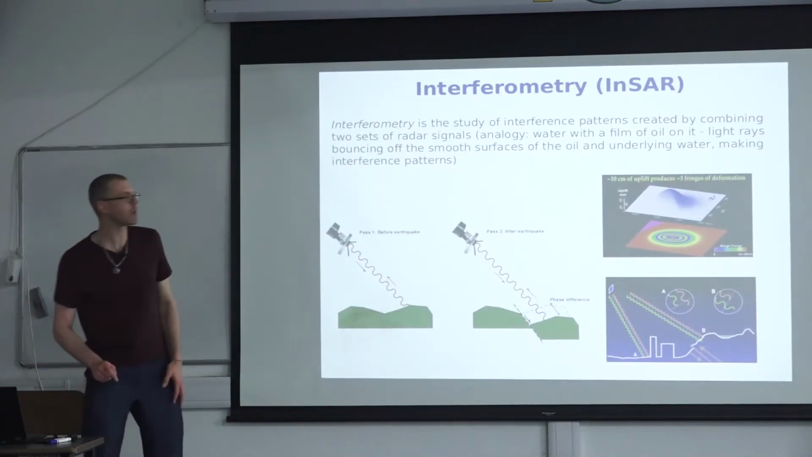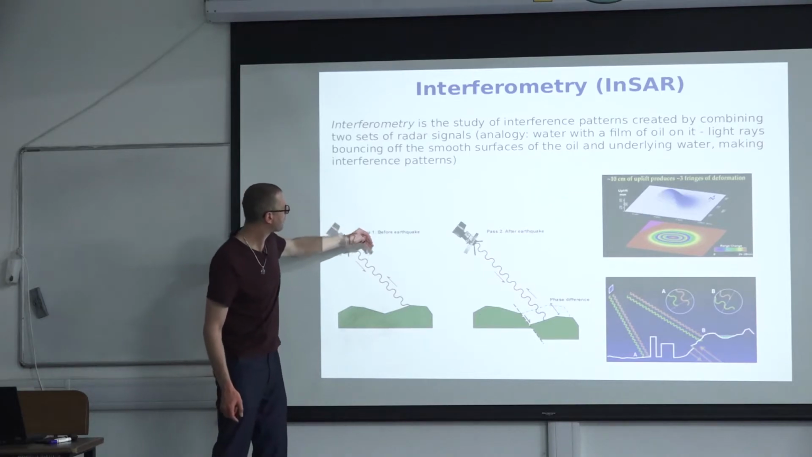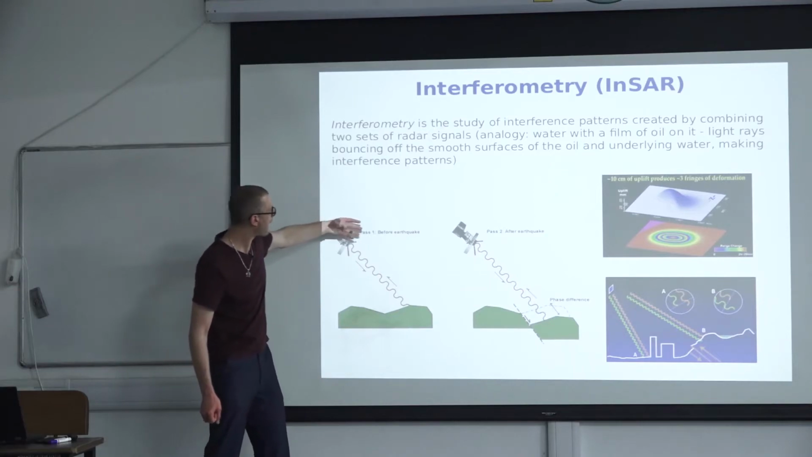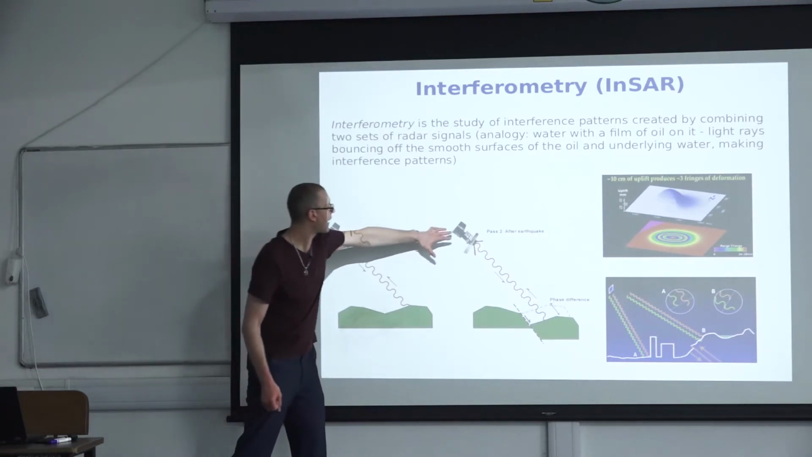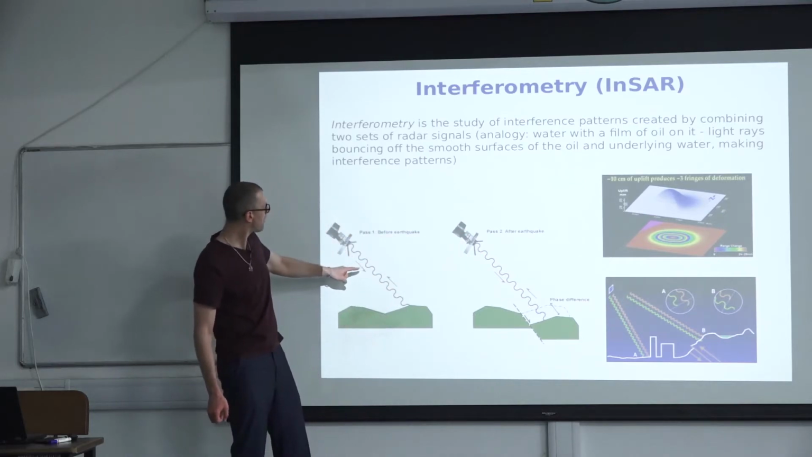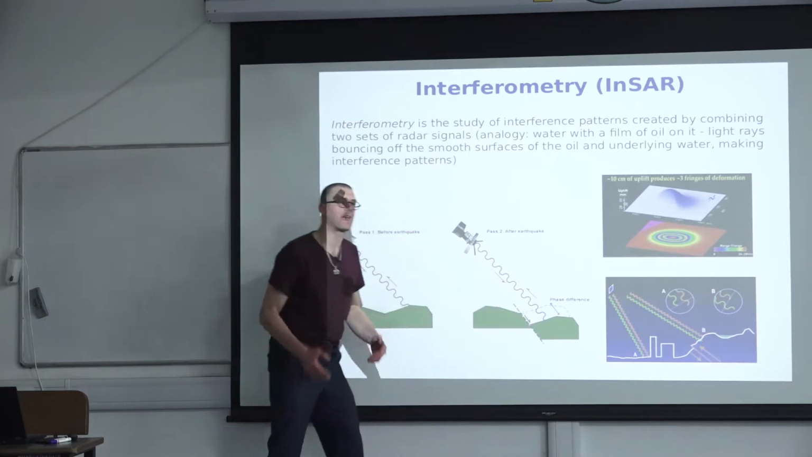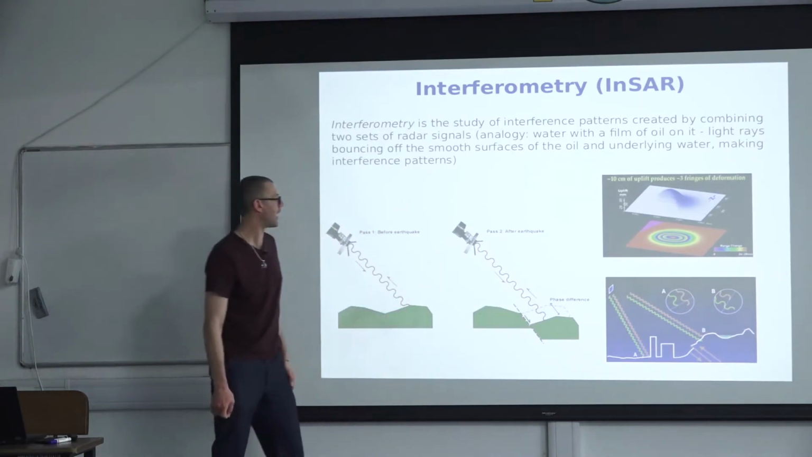So what you can envision is that if you have one pass, this is now the two-pass interferometry, if you have one pass before the Earth moves, for example, and then a pass after an earthquake, you are measuring the offset in the phase. So how much further did our radar beam travel?